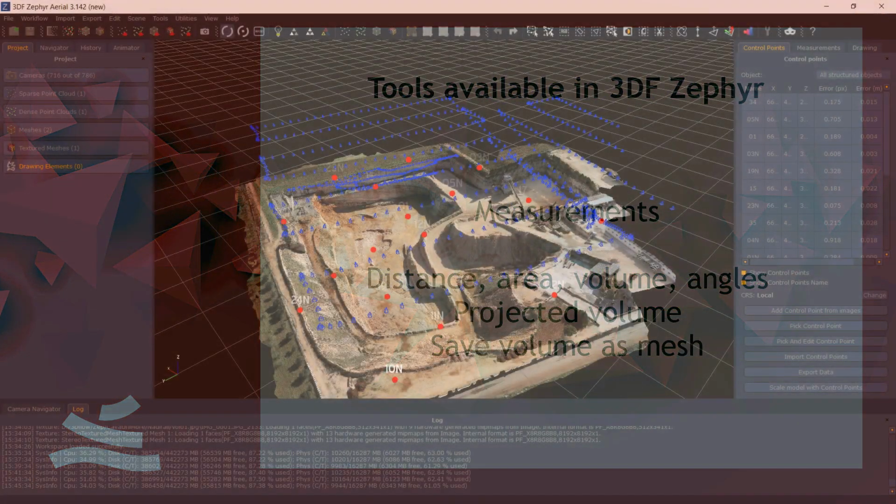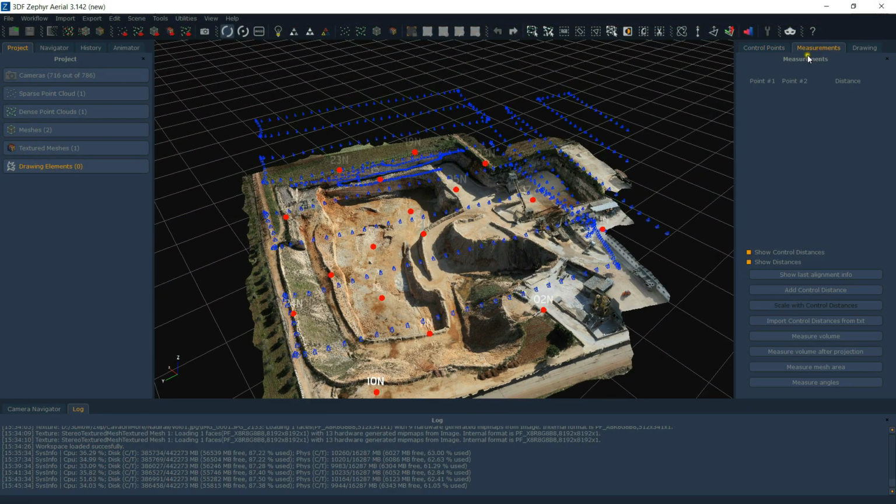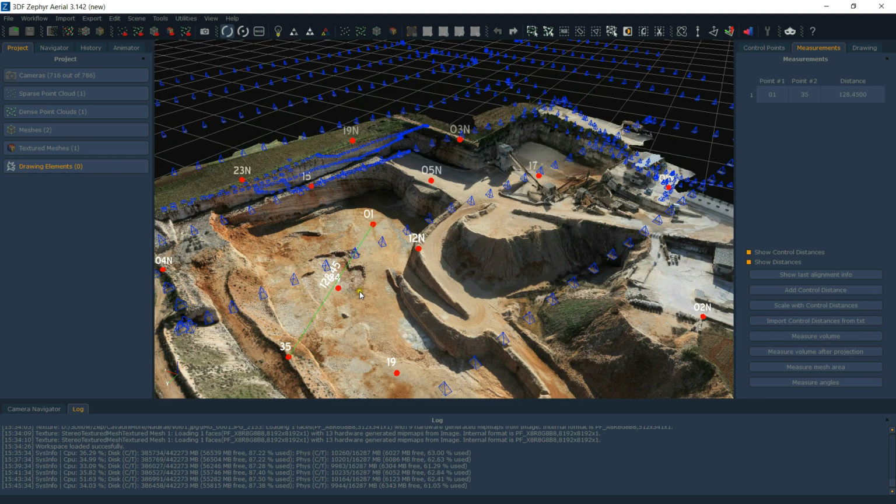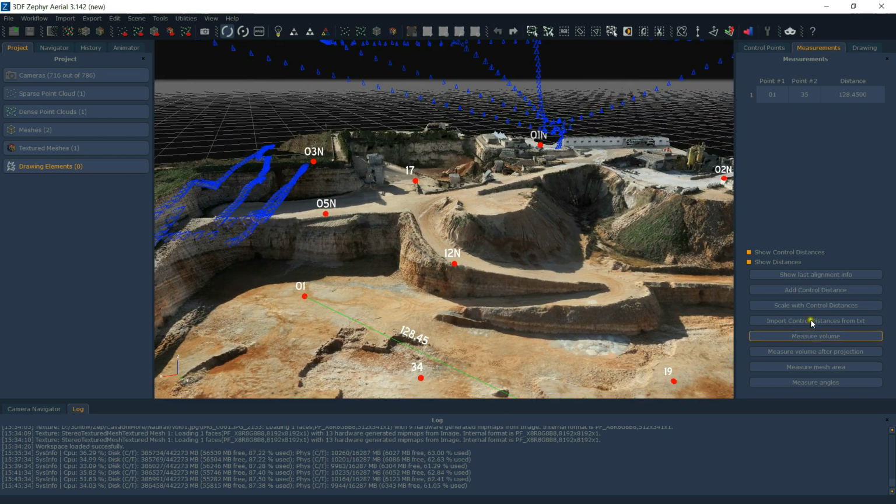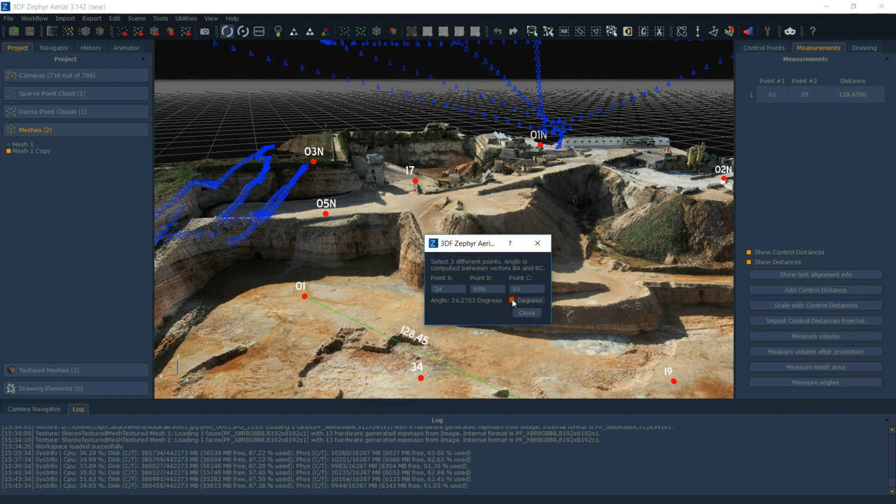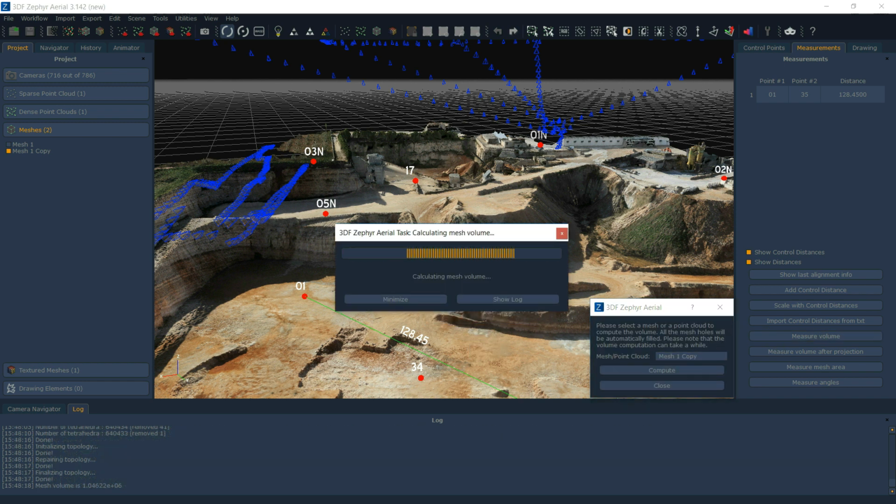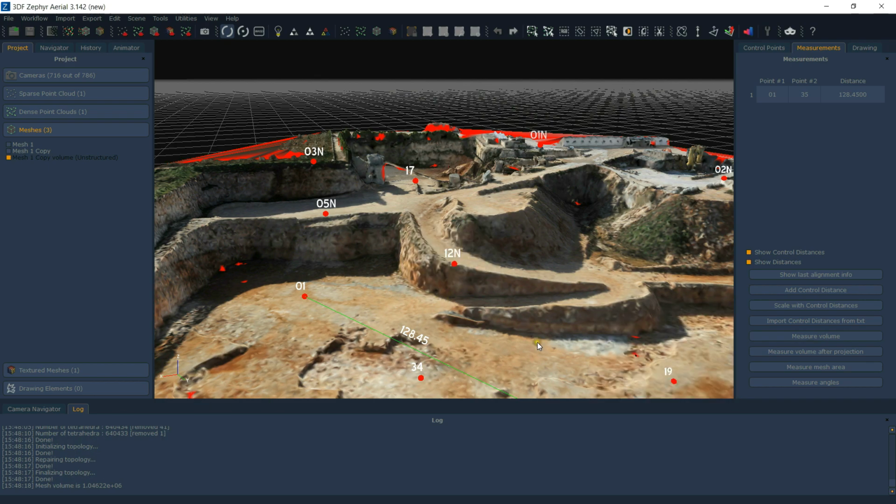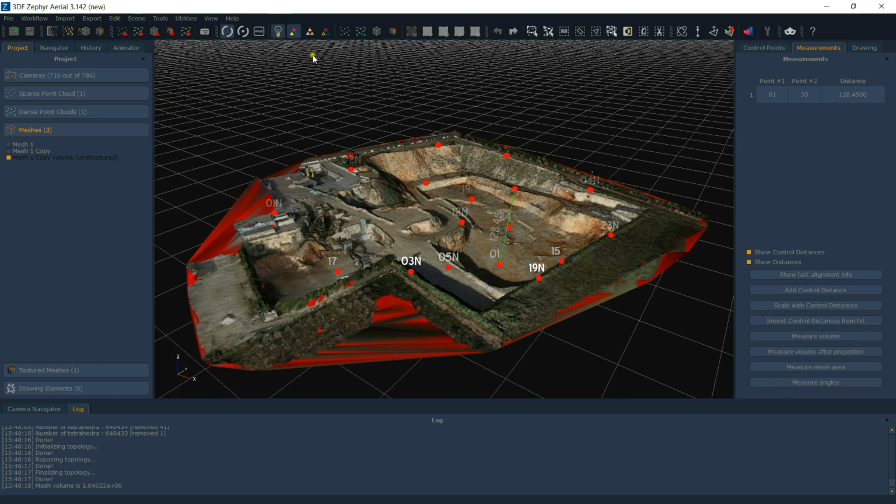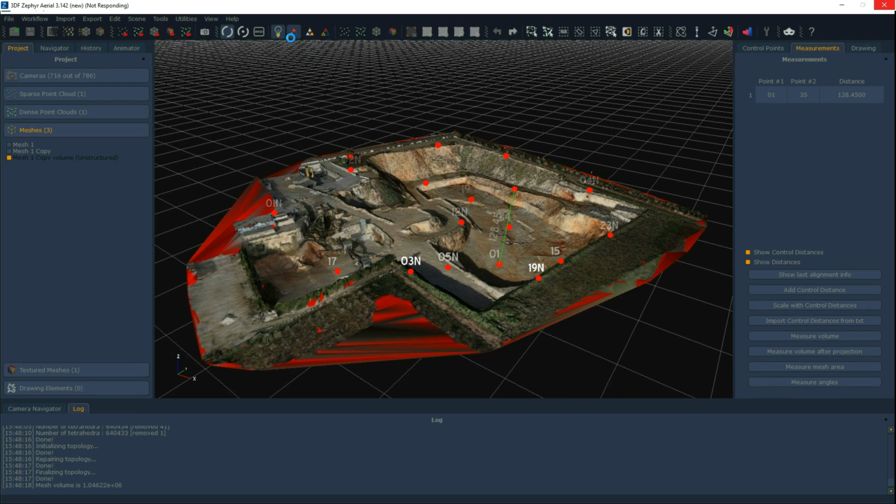We also have tools for measurements, obviously. This is one of the easiest cases, a quarry, but for people who do surveys, these are very important. In this case, we are still in local coordinates, so we're measuring a distance, 138.45 something. Then we will bring it into an actual reference system. You can measure distances, angles, areas, as well as volumes, and measure projected volume, especially useful for this kind of application.